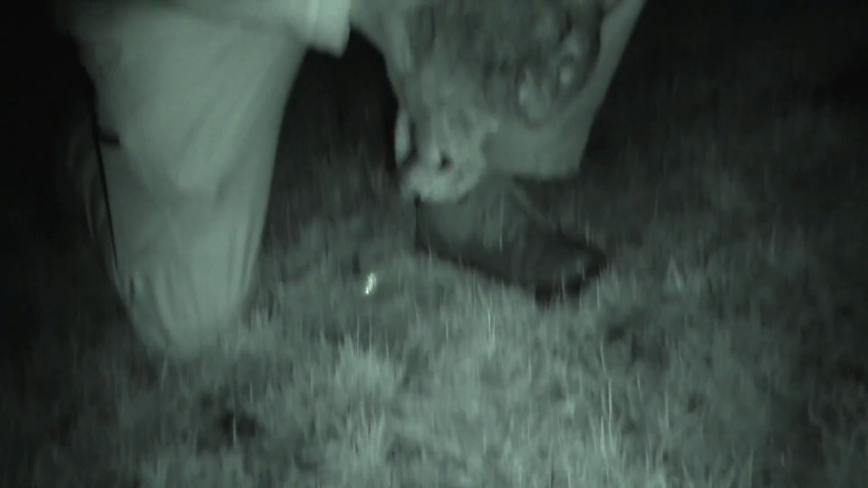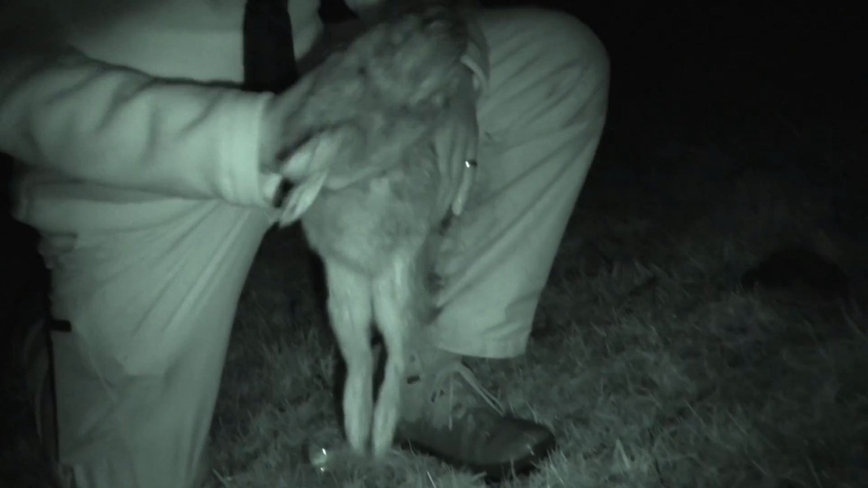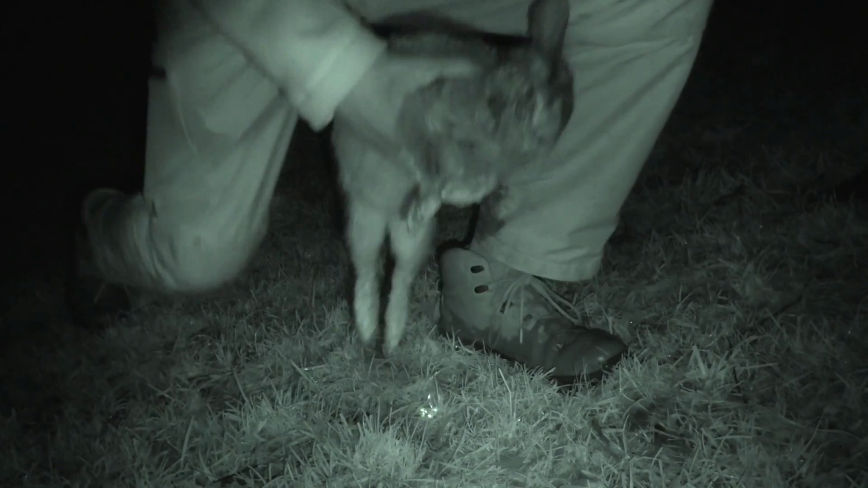Just feel a bit damp. It's obviously picked up a bit of moisture in the air, unless it sat out in the earlier rain. But another one, nicely done, Michael.